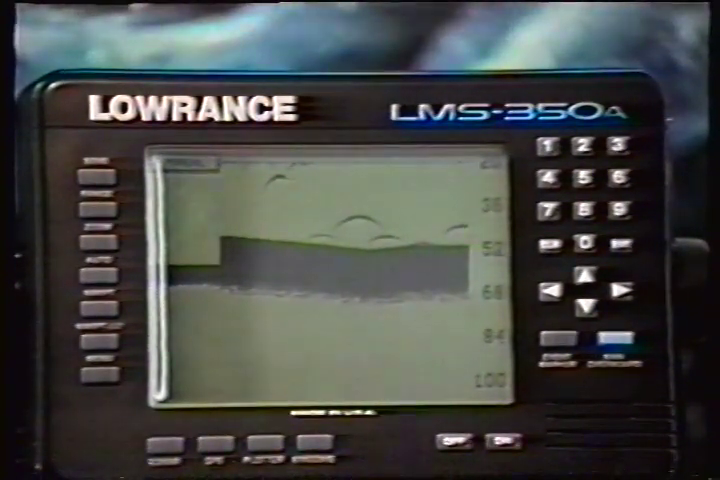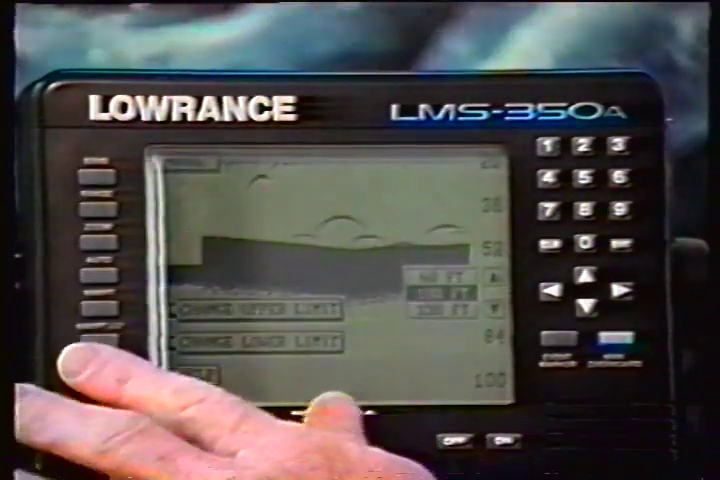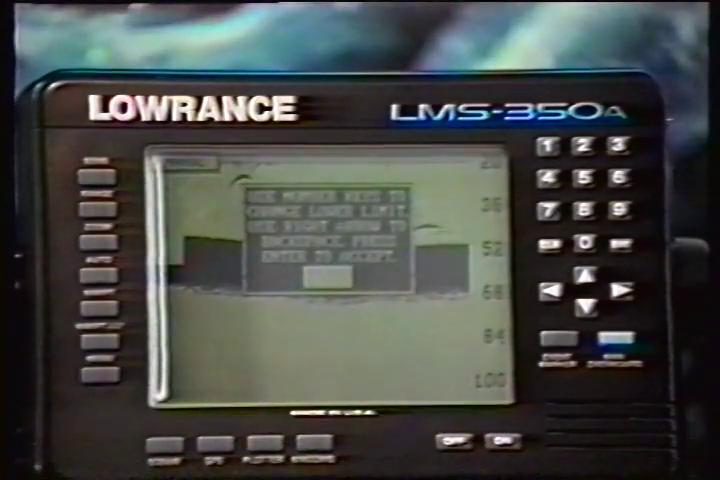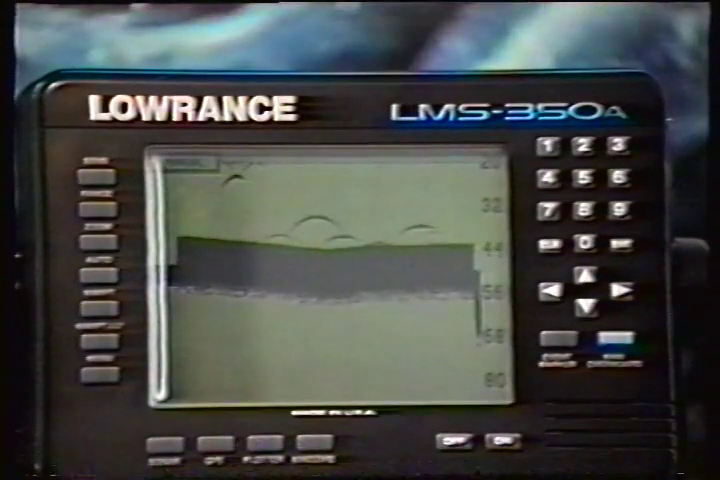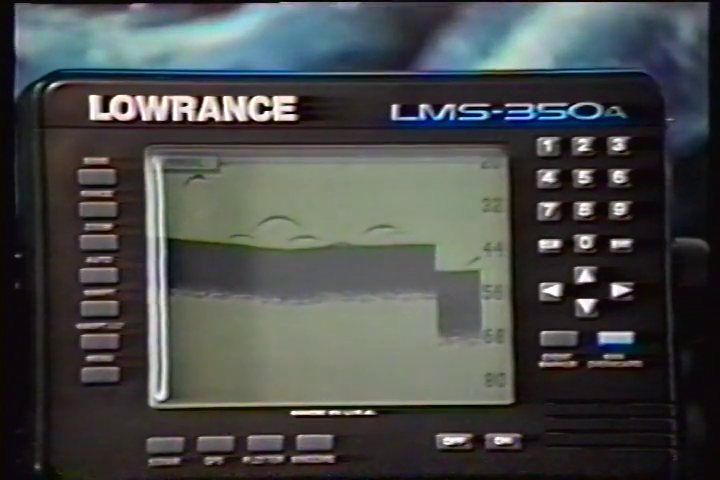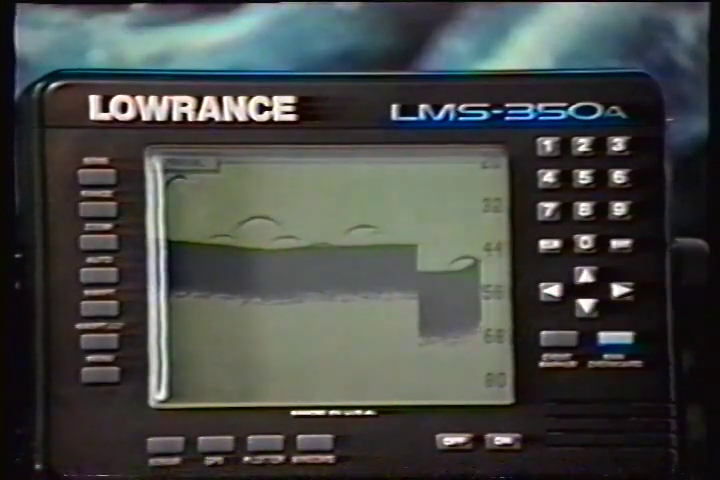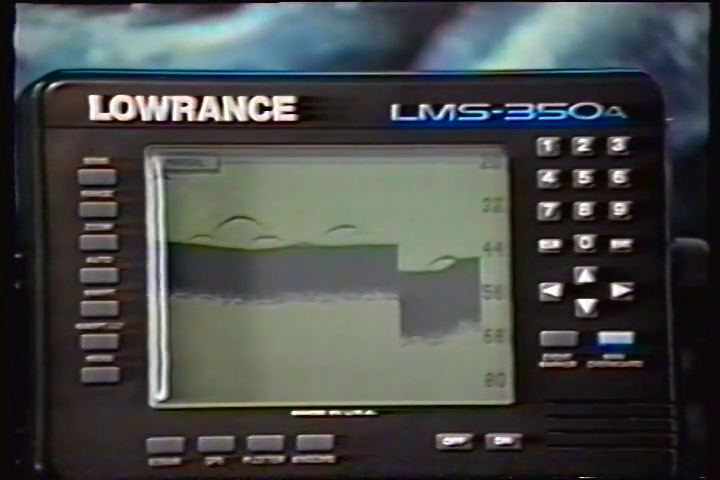To change the lower limit, simply repeat the steps, but press the key next to the Change Lower Limit label. Now enter the desired lower limit and press the Enter key. The LMS 350A erases the lower limit menus and changes the lower limit to the one you specified. If you make a mistake while entering a limit, simply press the Clear key to erase the numbers. To exit from either the upper limit or lower limit entry screen, simply press the Clear key again.